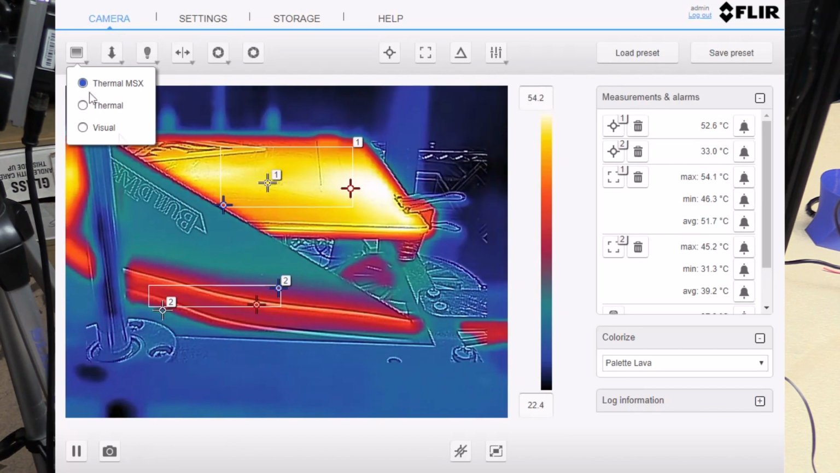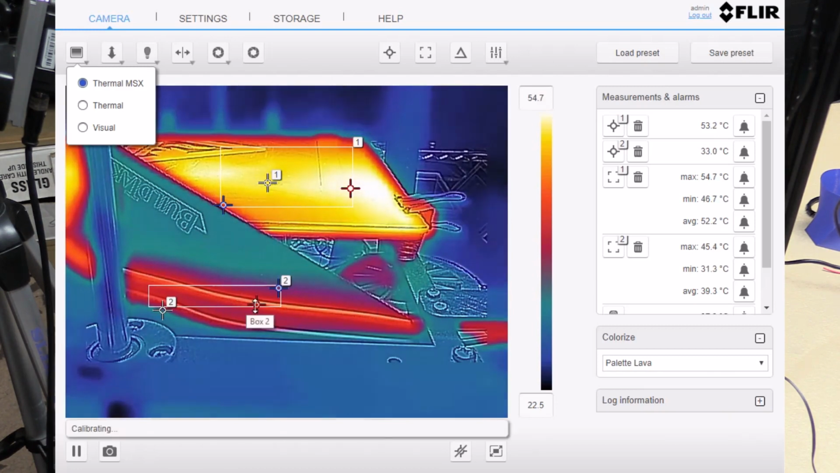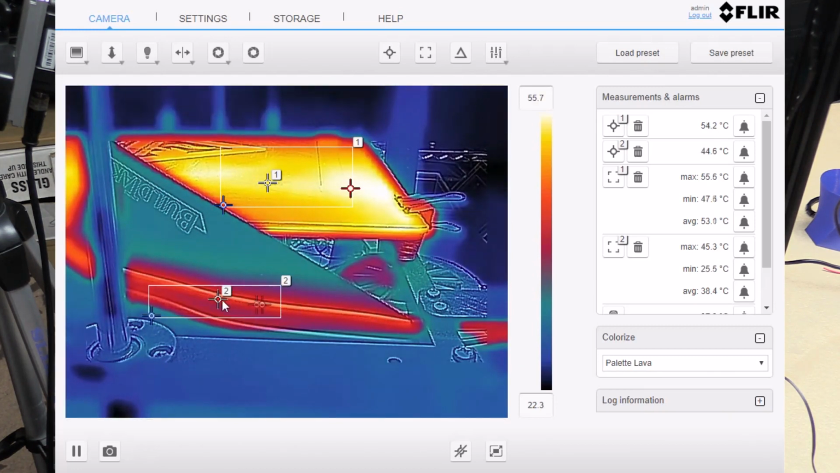Alright, so the wiring is now rapidly increasing towards 50 degrees, the hot spot right here. The nice thing about these box areas is that they find their own hot spots automatically. Like this one is tracking it, same as over here. So the bed now is up to 54. Now I've told it to go to 110. We already know it will go up to about 70 odd fairly well. But my thing of interest is this wire. As you can see here, it is now getting quite hot.